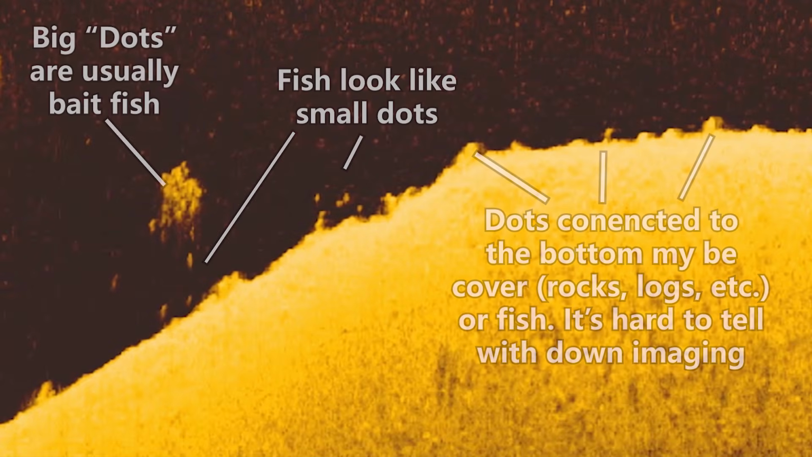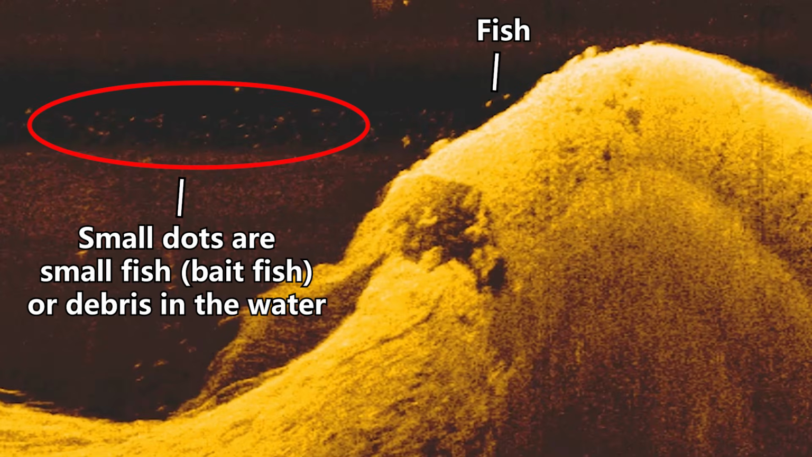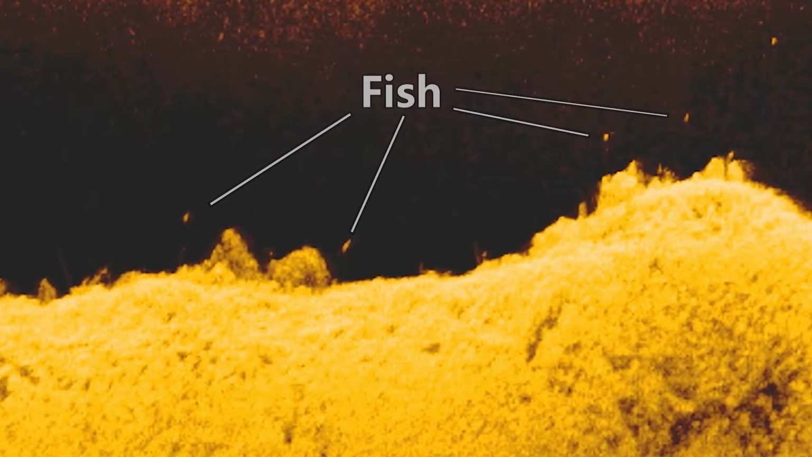But one thing I will say is if you do see some really big dots in the water like this, a lot of times this is bait fish, or if you see them by the bottom, it could be a big rock. And then dots that are really tiny might be really small fish like bait fish or just debris in the water. And so I'll give some guidelines about how big dots will be when they're bass that I use, and I'll give you some range and sensitivity settings that I like to use as well. But in general, fish on your down imaging and your side imaging are going to show up as dots.